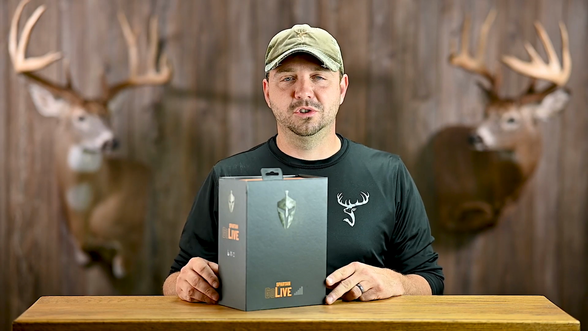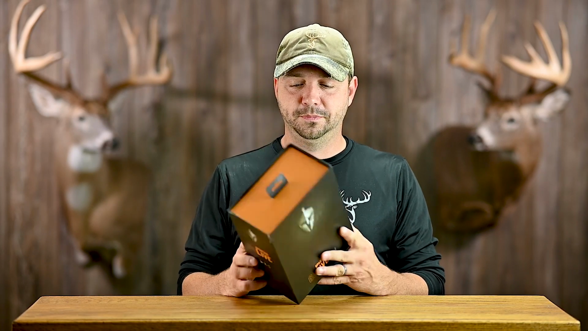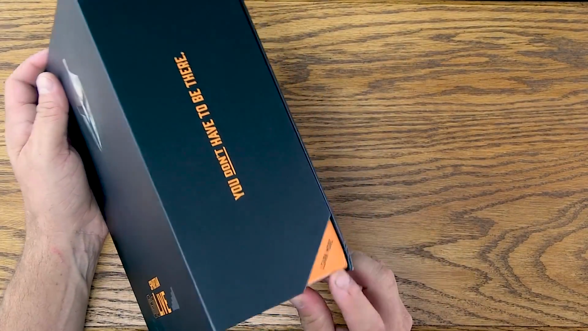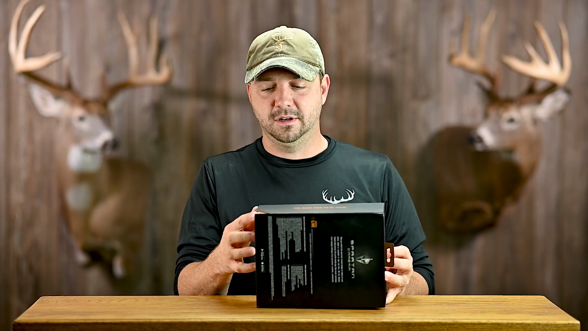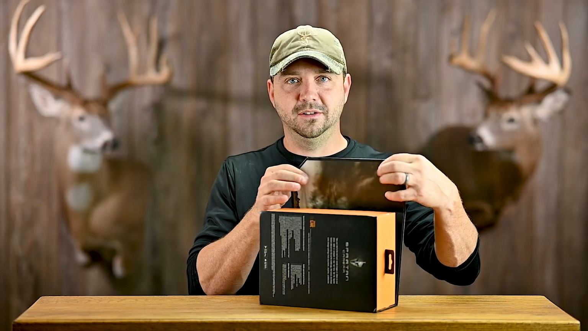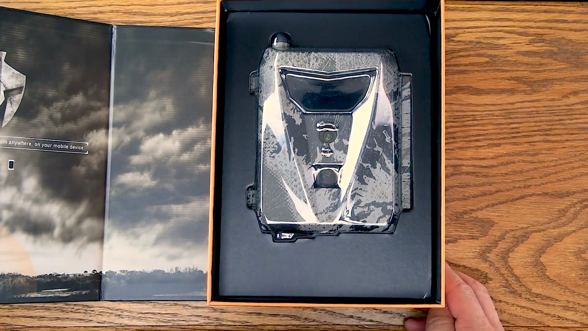All right, so let's just jump right into the box here, as this is the first time I'm ever seeing this camera, and I gotta say this box is something. It is really nice. There's a little tab down here that says learn more. You're just going to fold that up right there. It feels like there are magnets here that close the lid. But there it is. Wow.